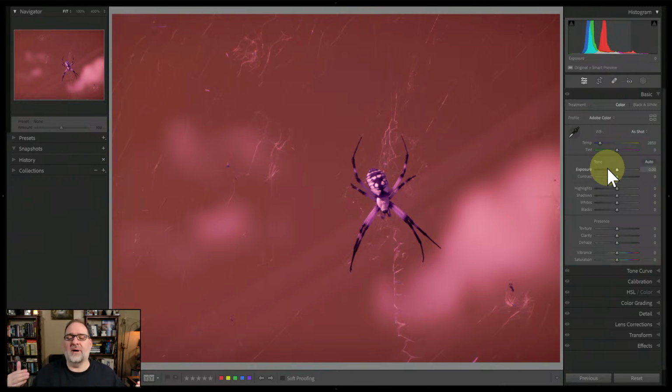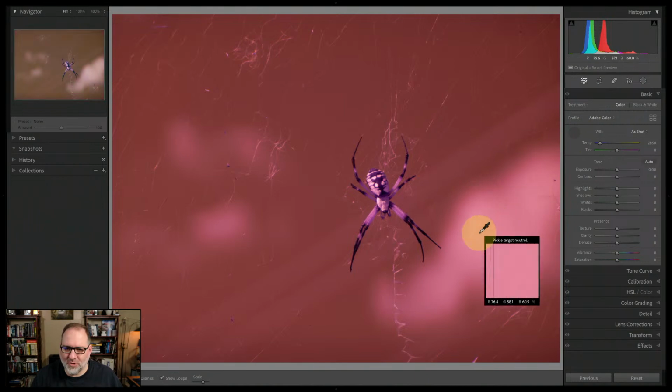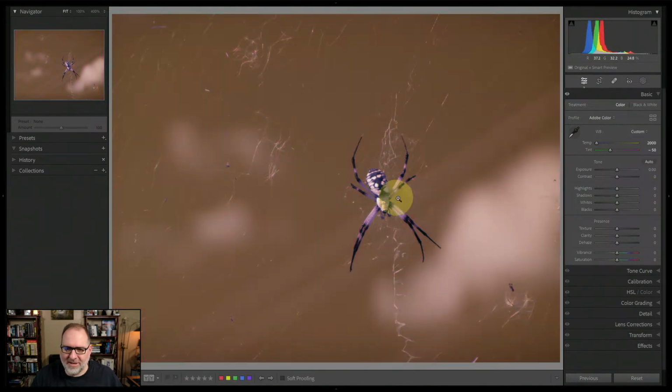It is not supported by, maybe it's the raw format that isn't supported, but it's basically not supported by the DNG profile editor. So if you're shooting with that camera, you want to make sure that you're setting a custom white balance and trying to get as close as you can. Now in this image, this isn't about sky or foliage or anything like that, so it's not that big of a deal. But just a heads up that is a camera that does not have profiles. So what could you do with this? Well, I could of course try to white balance on either this or maybe white balance on the spider.